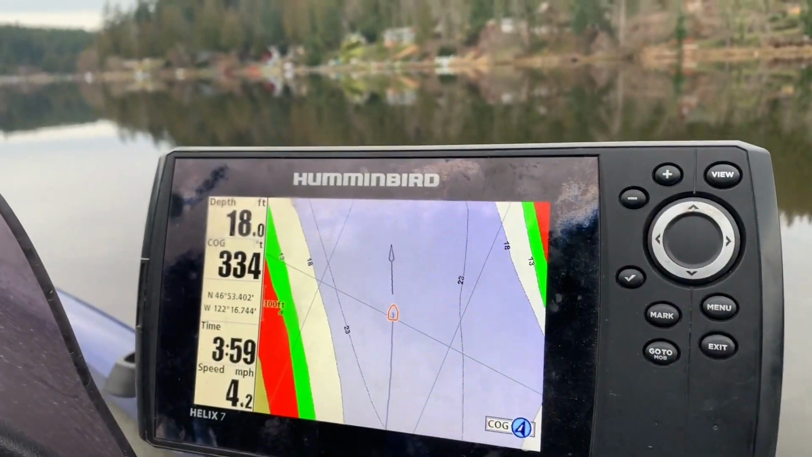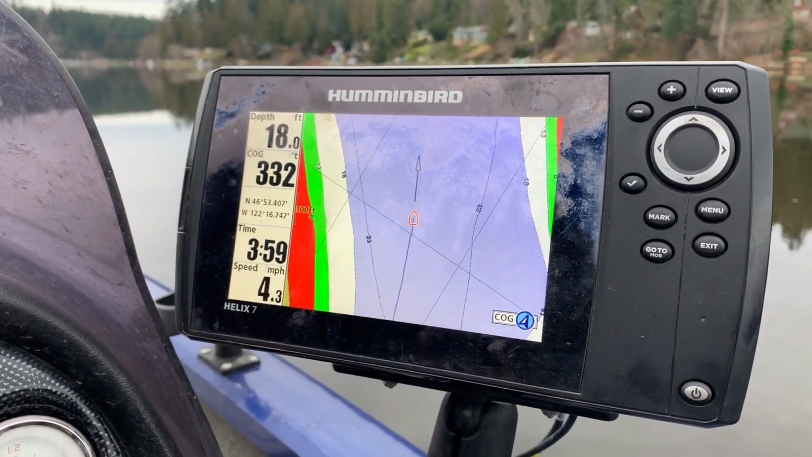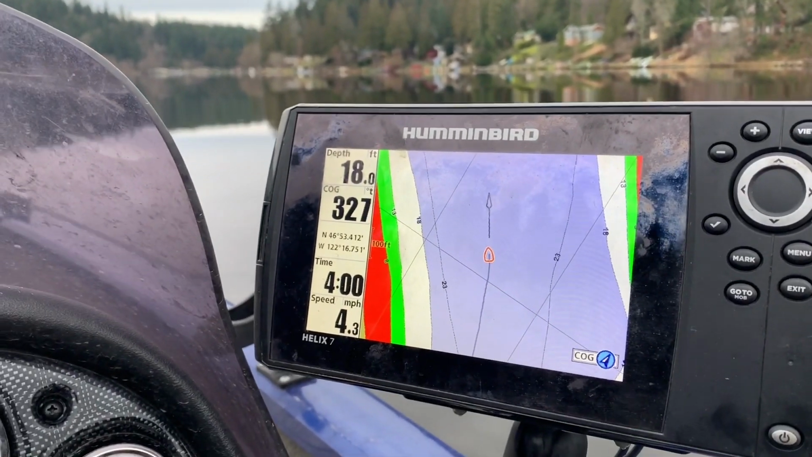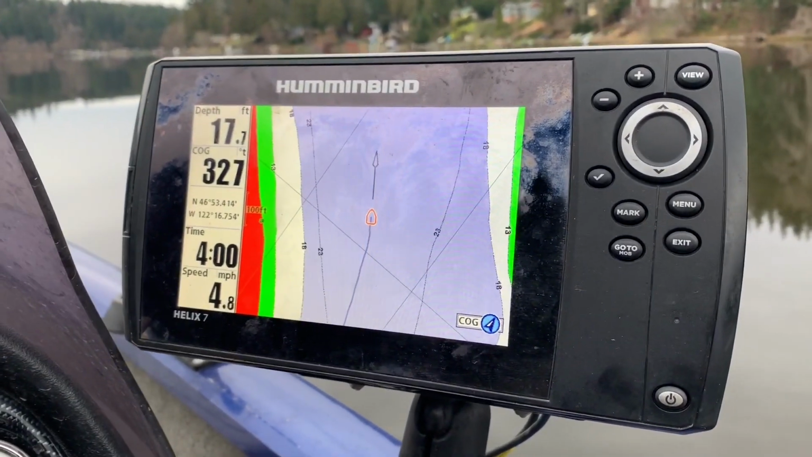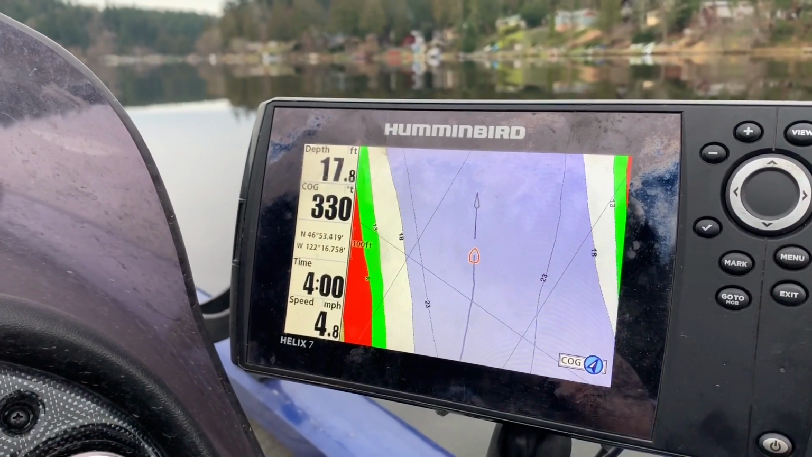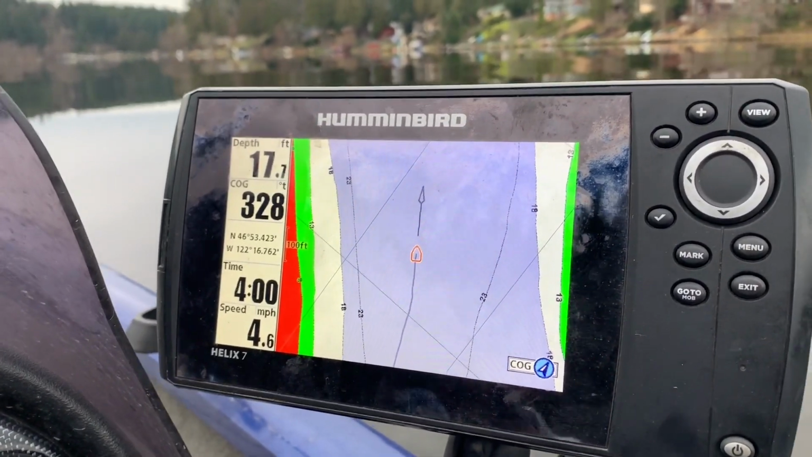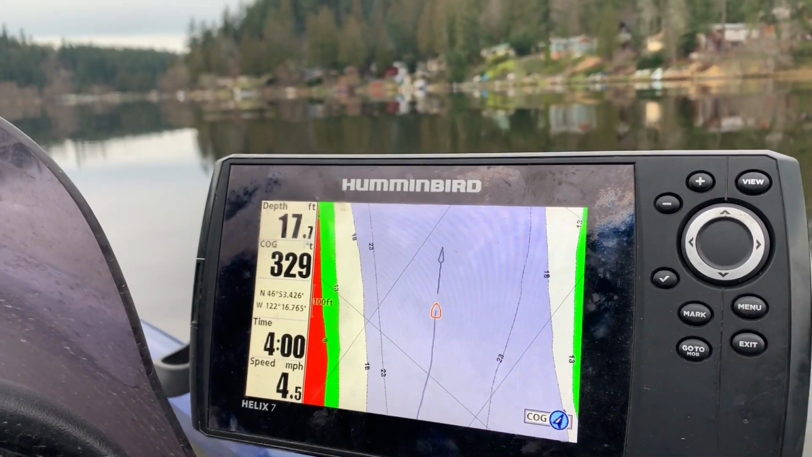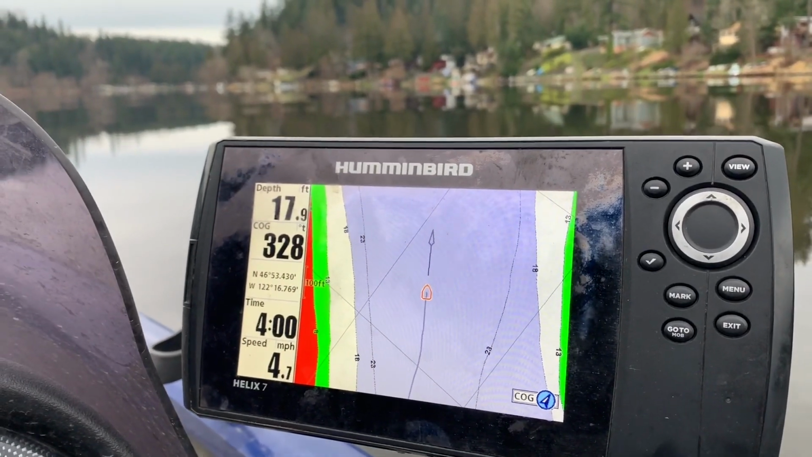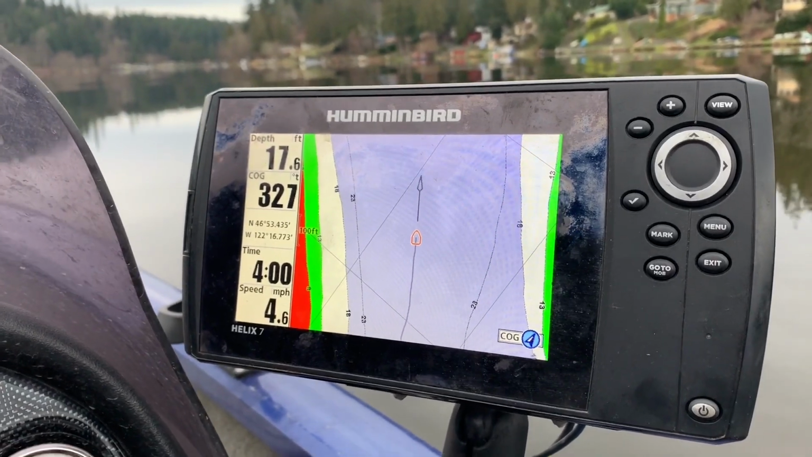All right, so I'm entering what I call the basin part of the lake. It says I'm at 18 feet right now. The deepest part of this lake is around 24 feet. I'm looking at my map here, and I'm going to see if I can mark some fish along the drop-off because we're headed to the deepest part of the lake. Again, we're at 17, 18 feet. Once we approach 24 feet, my suspicion is that we're going to start to see fish suspend 1 to 2 feet off the bottom of the lake.